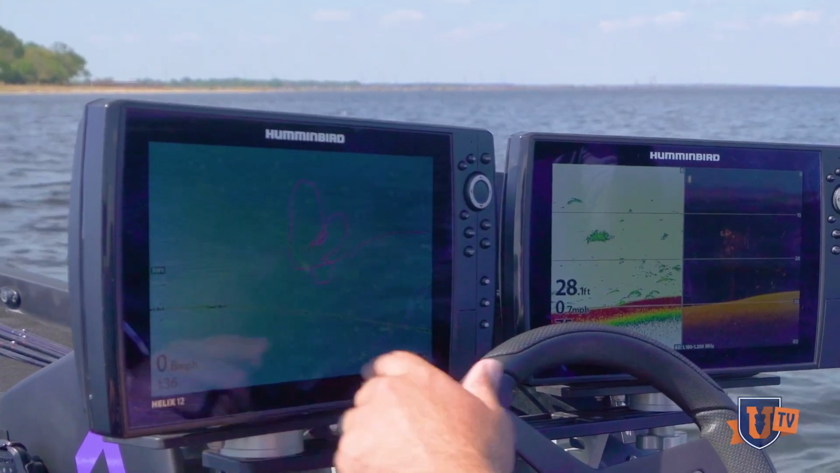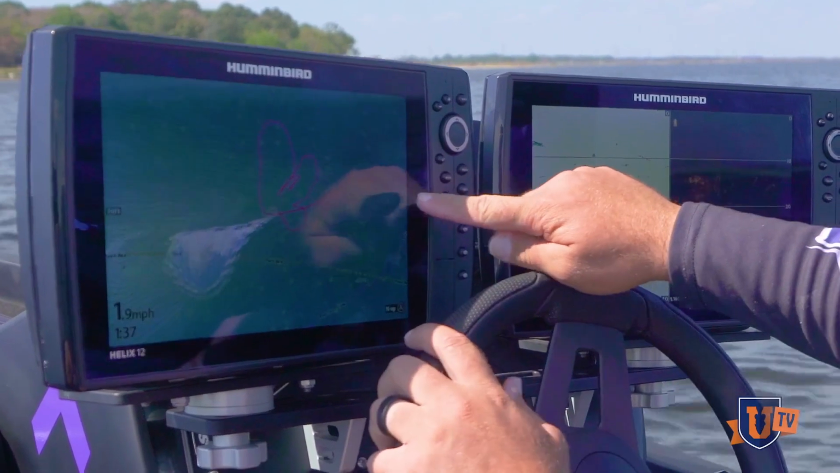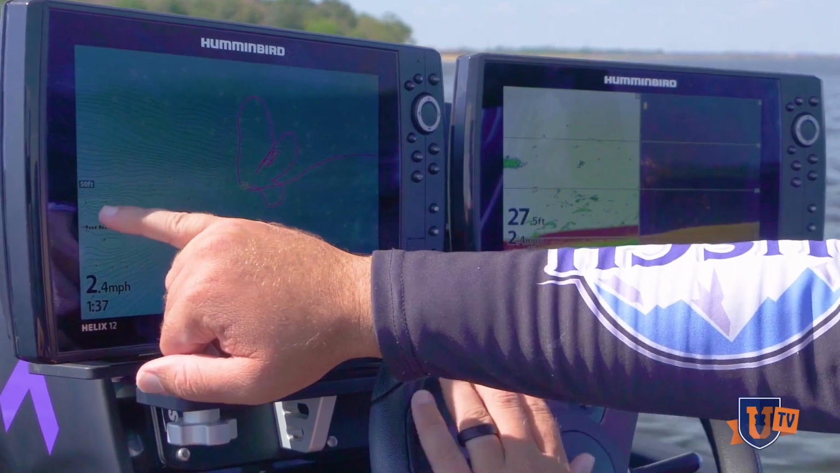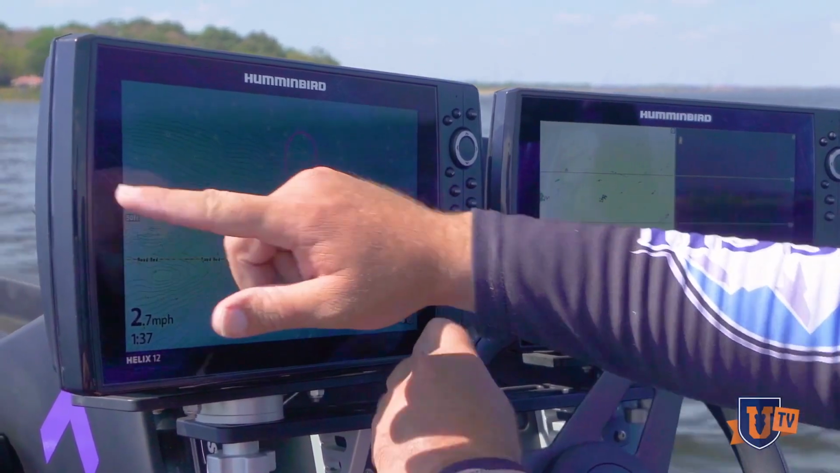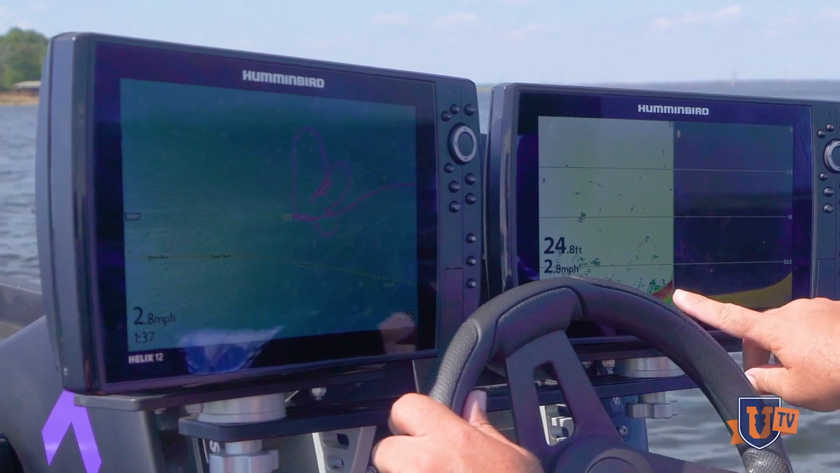So here I pulled up on a big roadbed, big long point right outside of Cheney Creek. You can see my contours right here. A great big elongated point connects up here to this roadbed, and that's our highest point of contact right there. I'm just gonna parallel this roadbed right off the tip of it and kind of just look. We're out here in about 26 foot, and you're gonna see the contour come up right there.